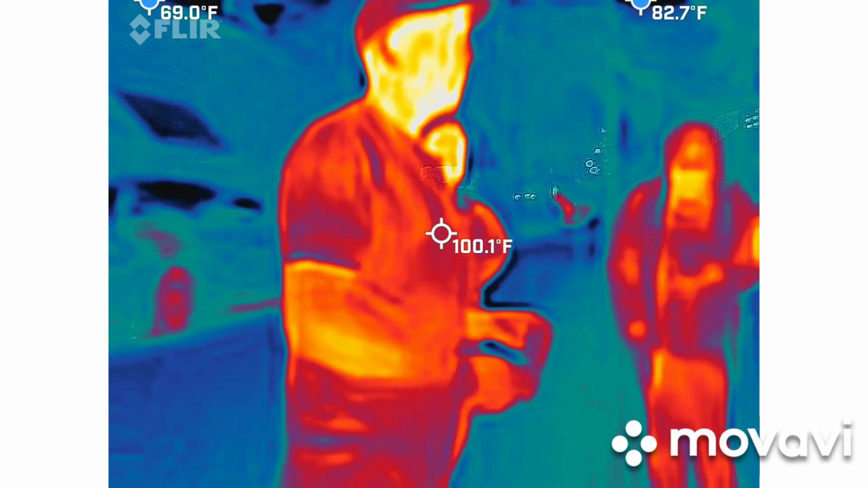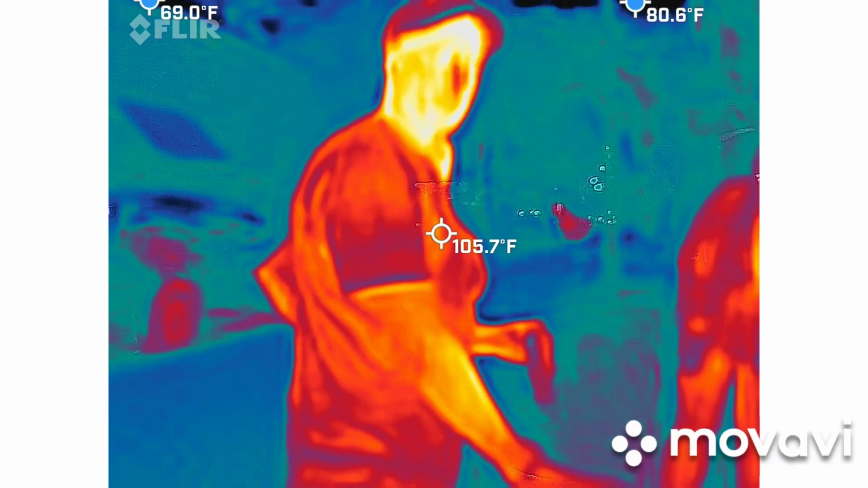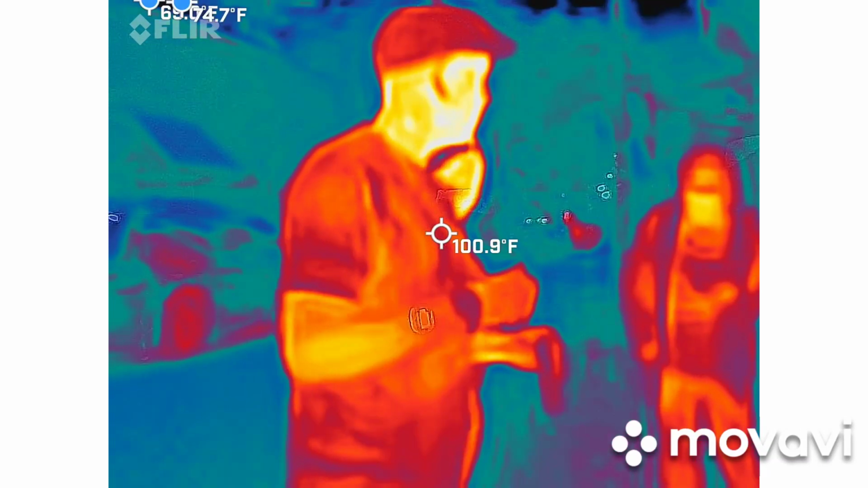We used to just take literally hundreds of pictures, much easier to watch a video. We're going to be using 2 different styles. This one, same thing. If we capture something here, I can then put it in 3D software and give you a full 3D view of what we have along with measurements.